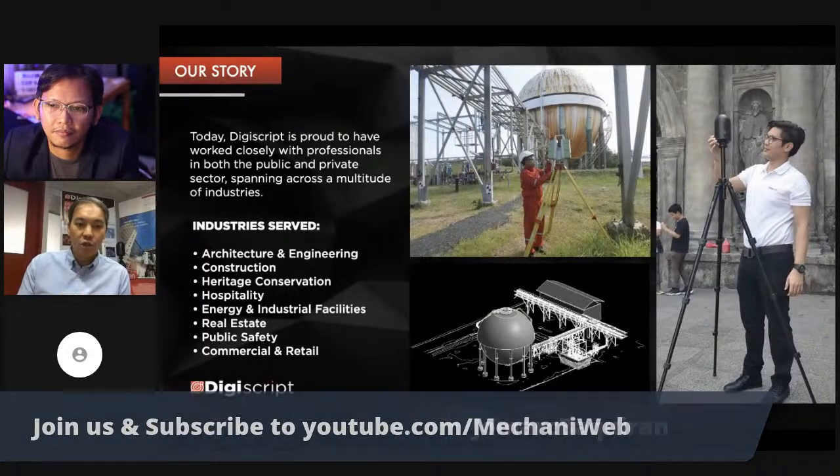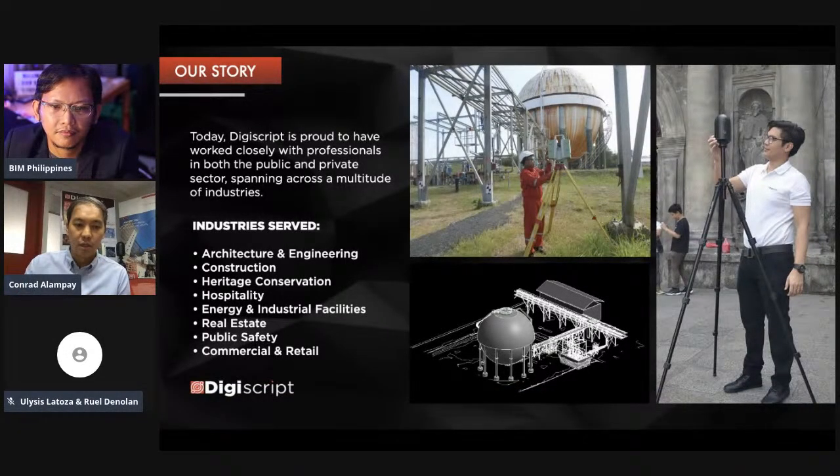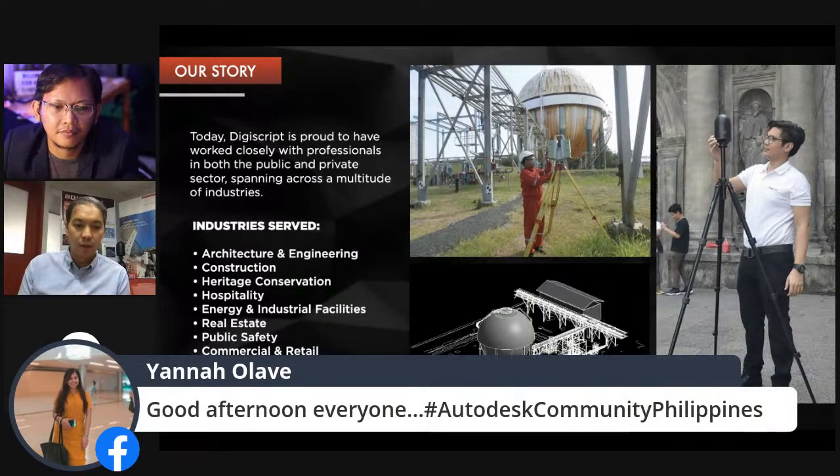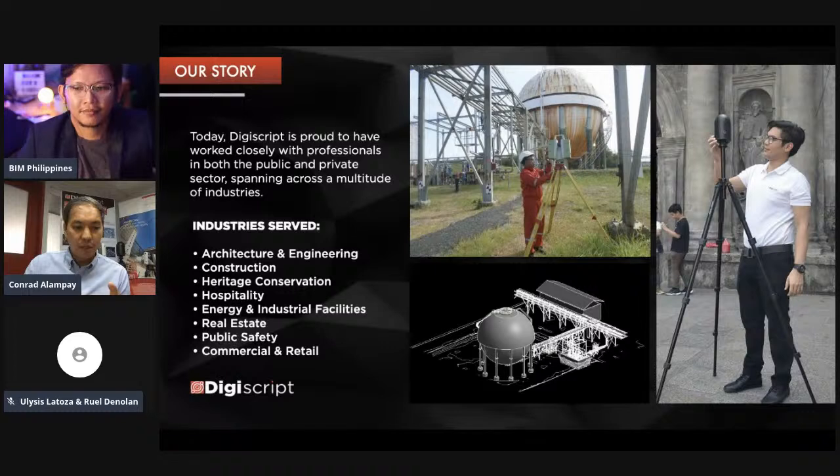So today, at DigiScript, we've worked closely with professionals across industries, starting with the AEC industry. As I mentioned, heritage conservation is where a big part of our work started as well, and then the list goes on and on. You might see something interesting within the bullets in this slide.